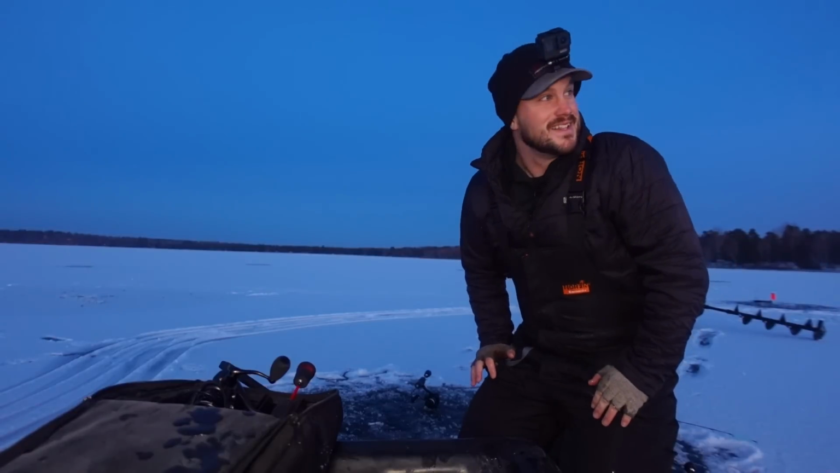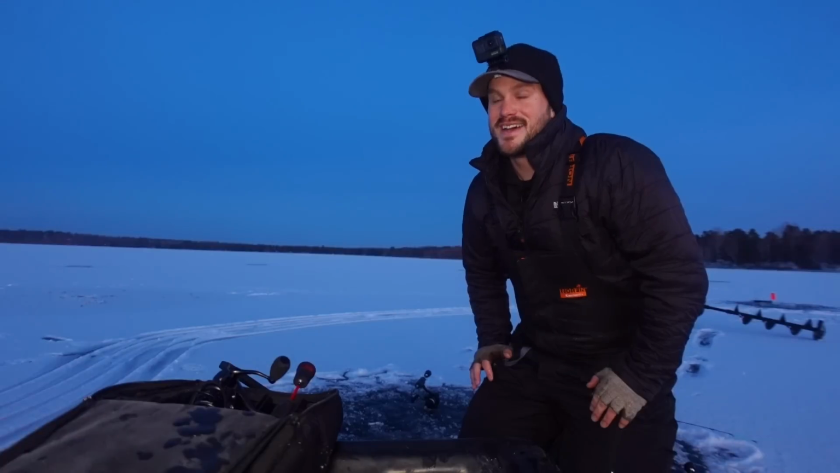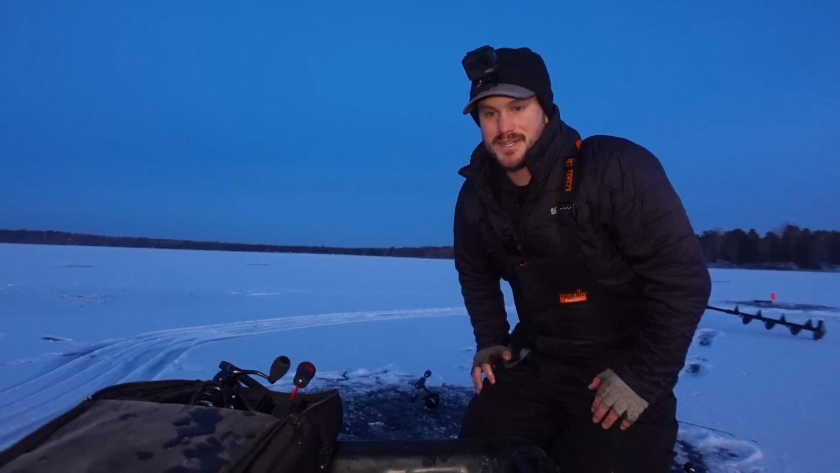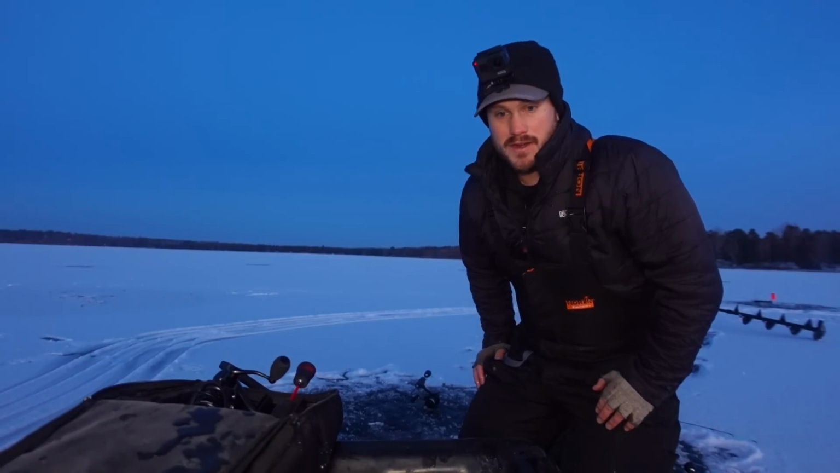Like I said, who needs a live scope? I was just over there setting that line. I wanted to make sure it had bait on, reset it, and sure enough, pick it up, and there's a fish sitting right on it. So we'll go get that one reset. We'll come back over here, do it all again.